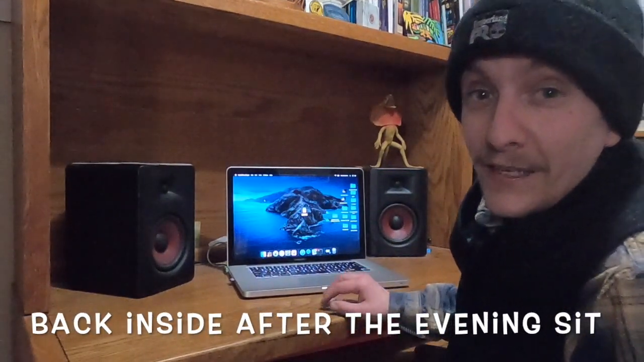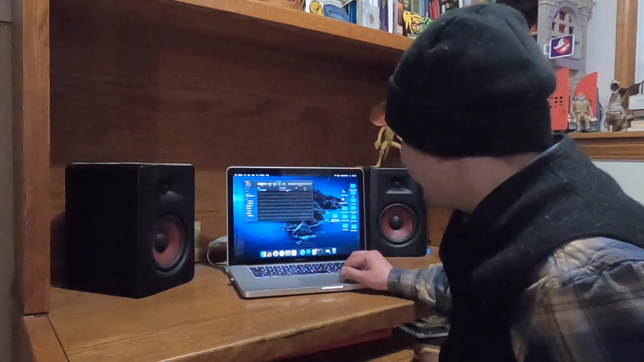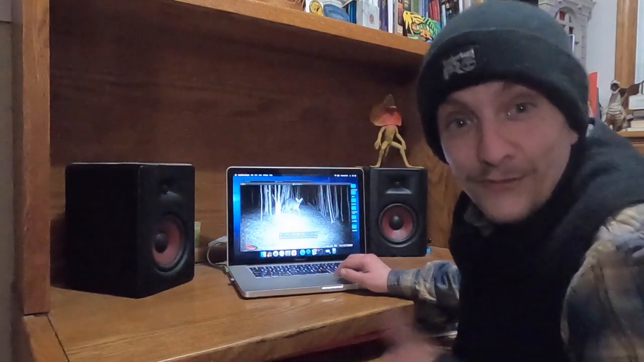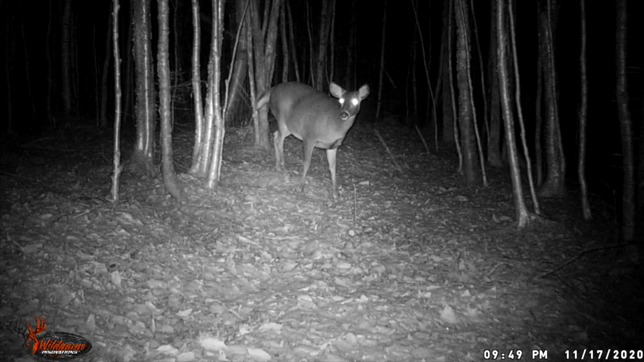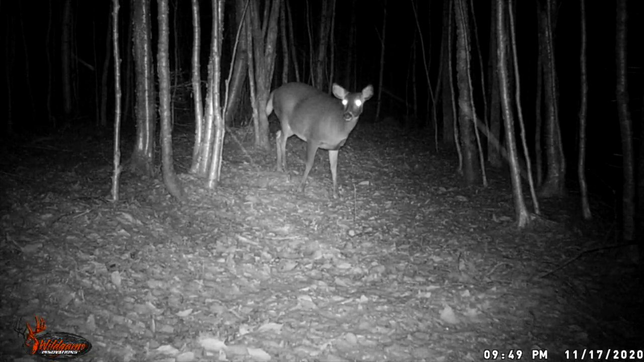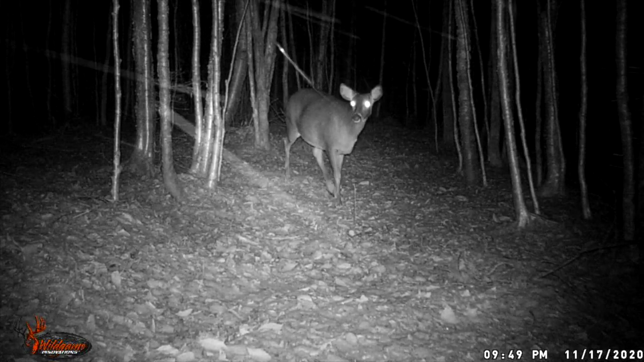Looks like I got a few images on the card. Let's see what we caught on the trail camera over the last week or so. Oh, nice. First thing we got is a doe. She looks really curious. She's smelling around, just looking at all of her surroundings. Looks like she came through as it was snowing late at night, 9:49.